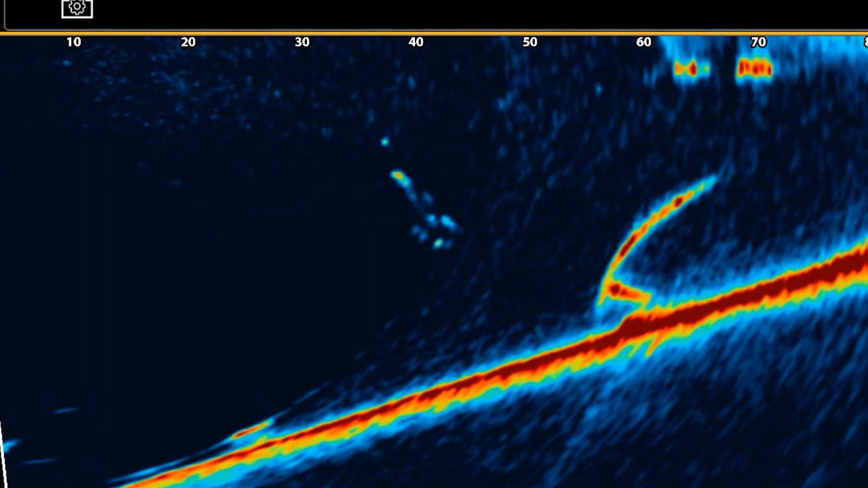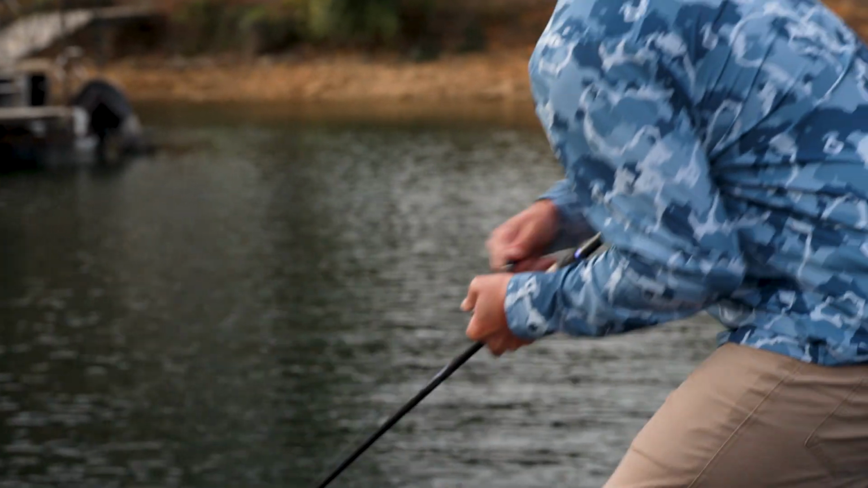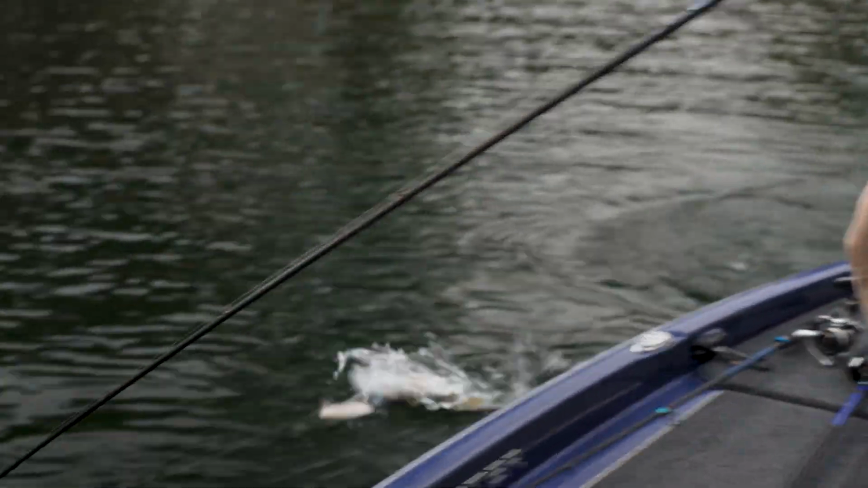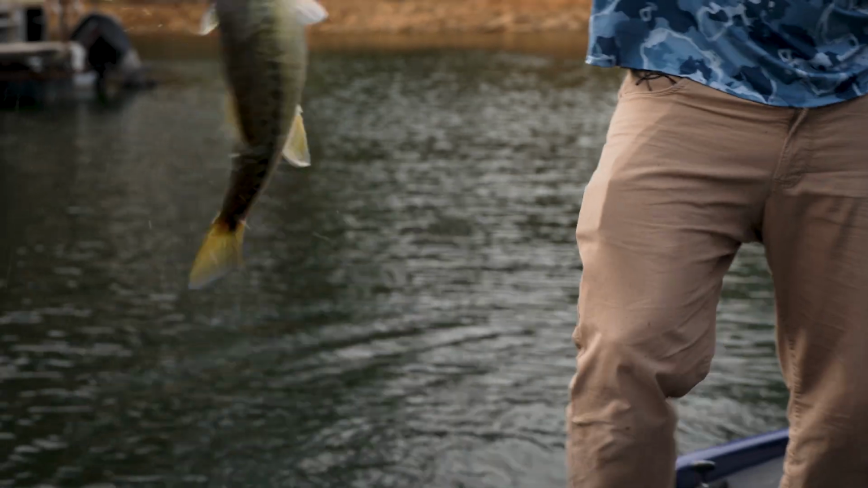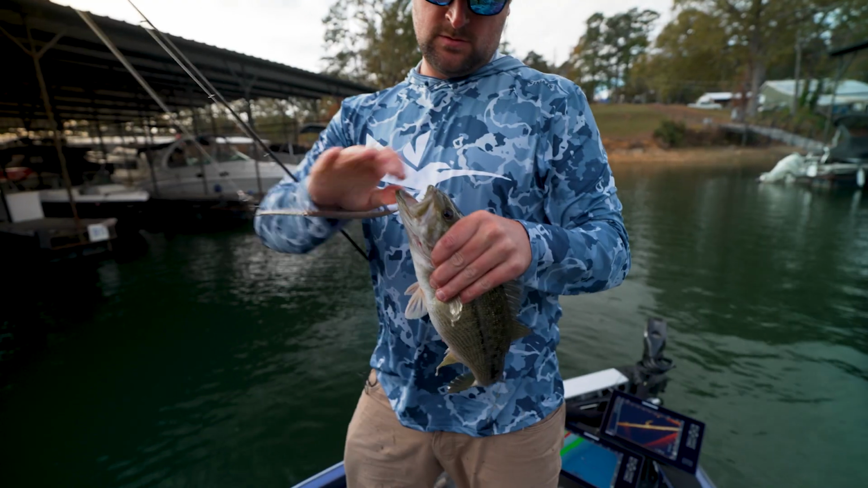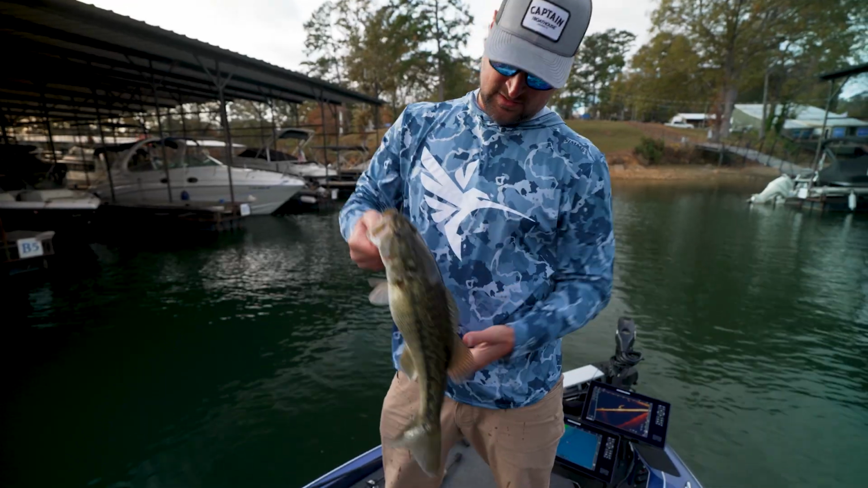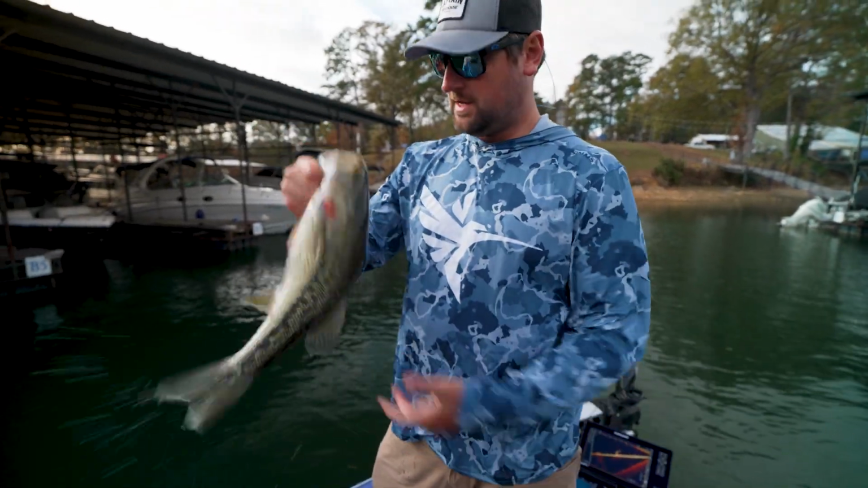Oh God, there he is. Gotta swing him. Oh, not a striper. Just a Lake Lanier special. Woo. Not a bad one. Good start for the day.